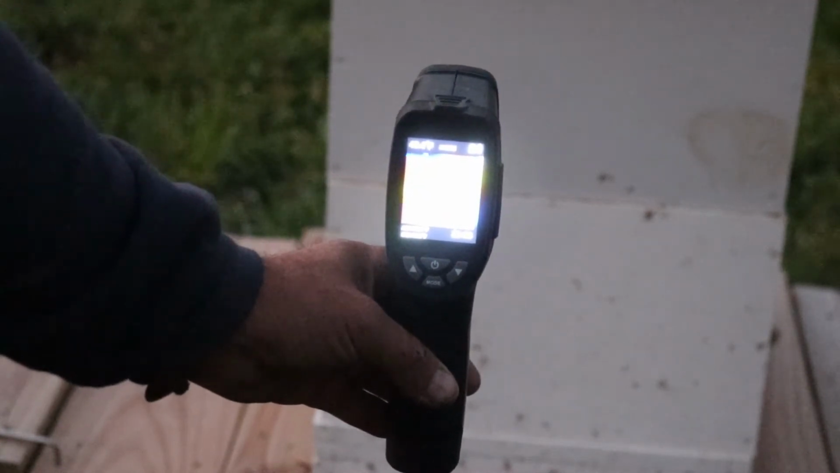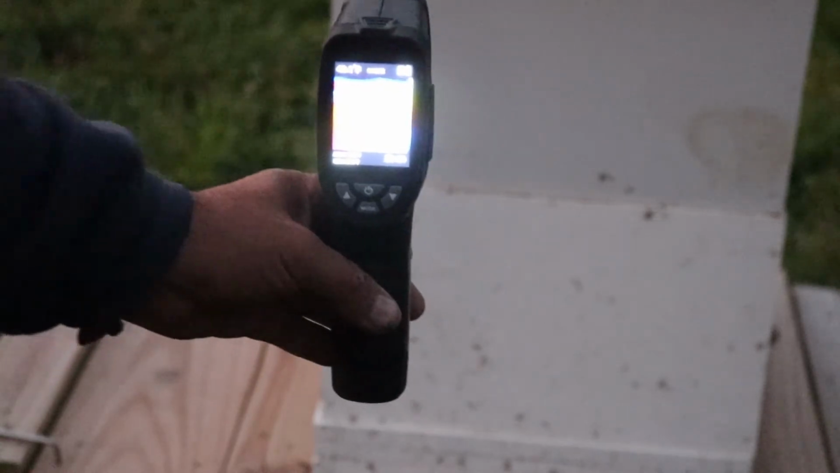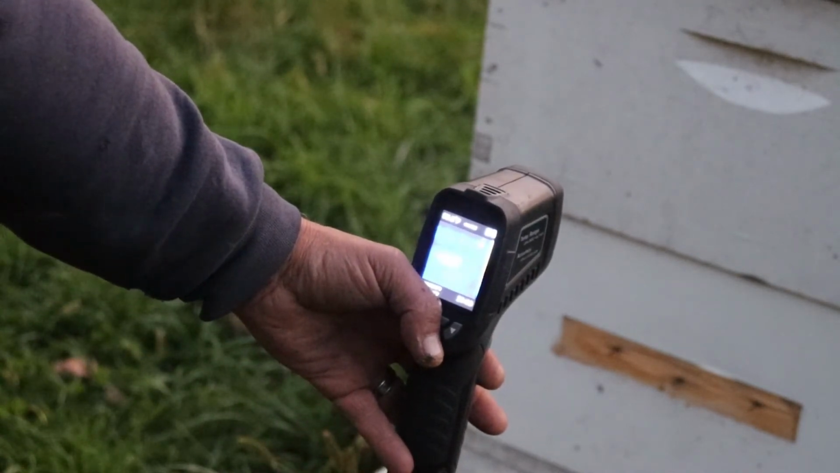See all that? Look at that. Yellow. That's what you want to see. I know they're in there. Like I said, I'm just playing around. Let's come over here really quick. How come when the camera's not on it, it works good?